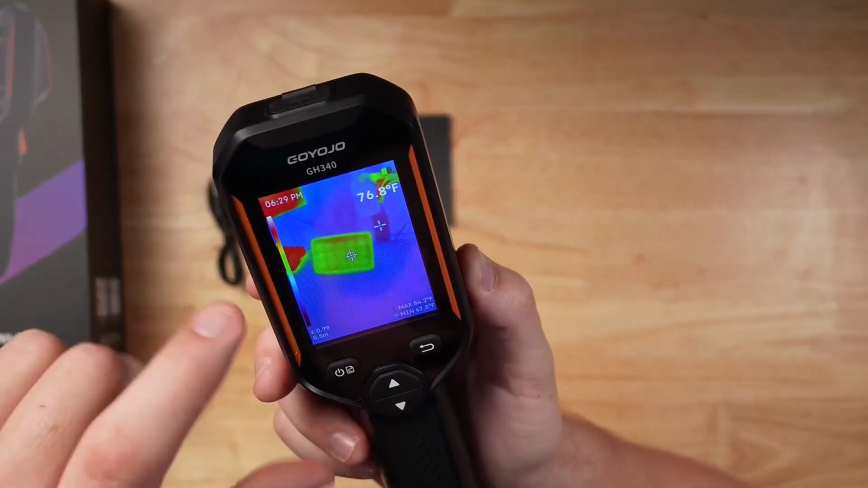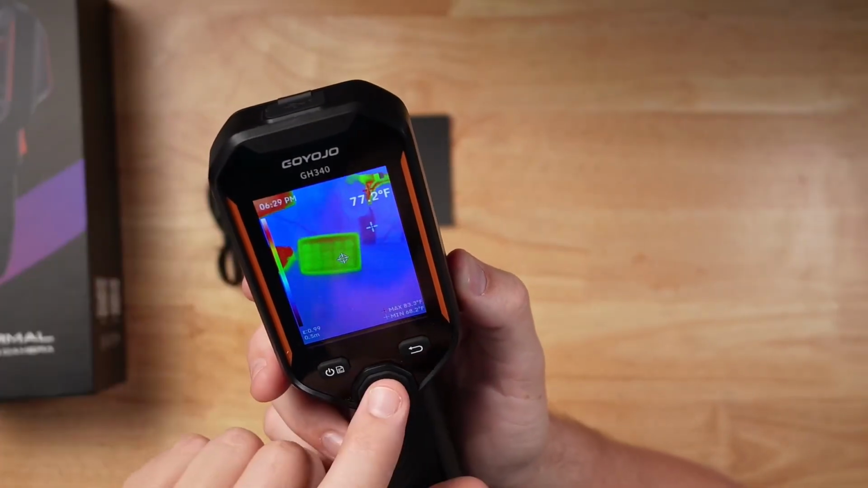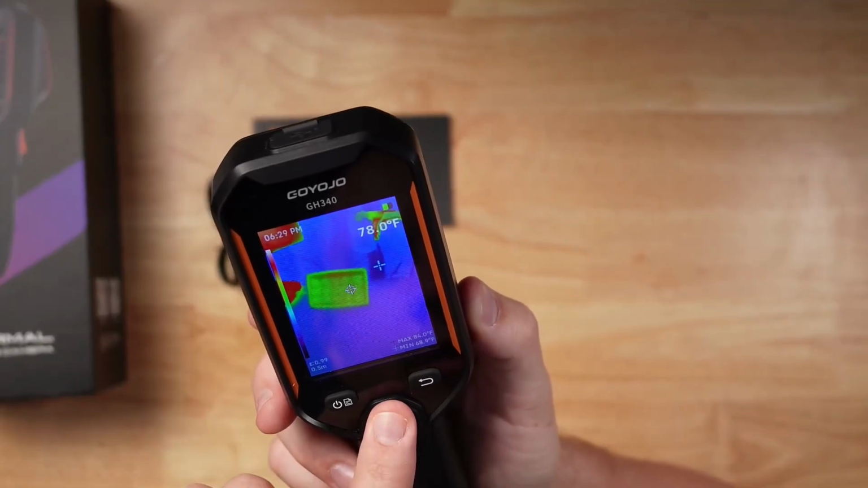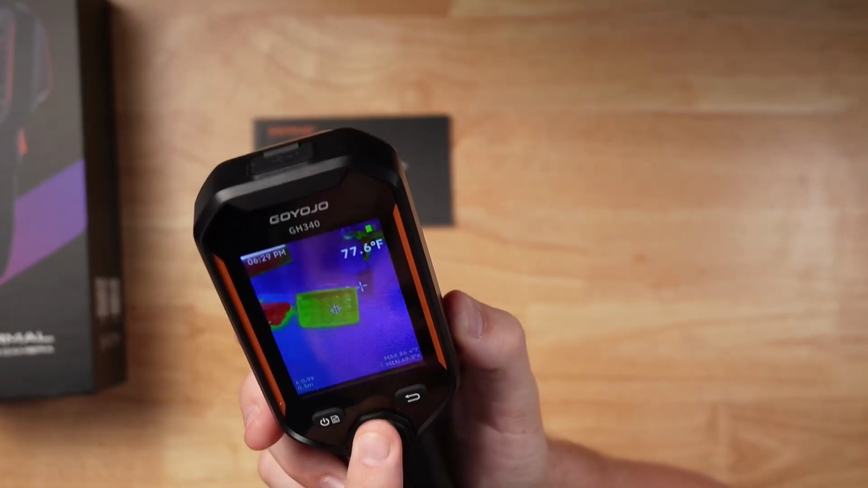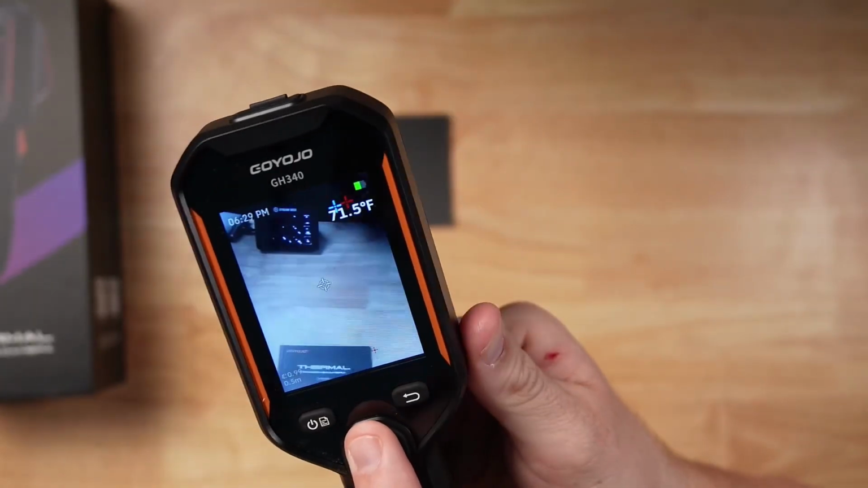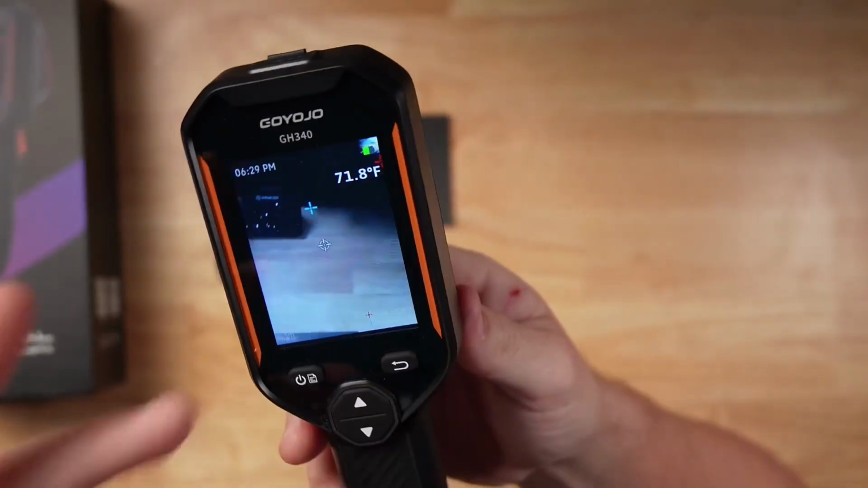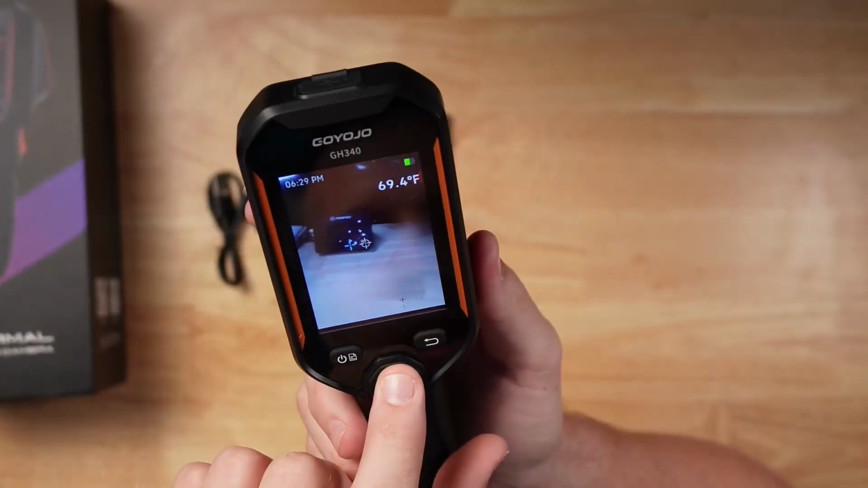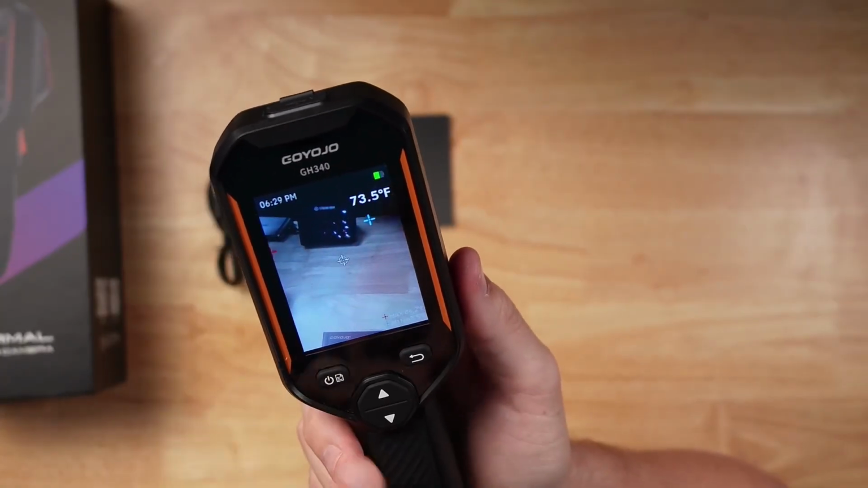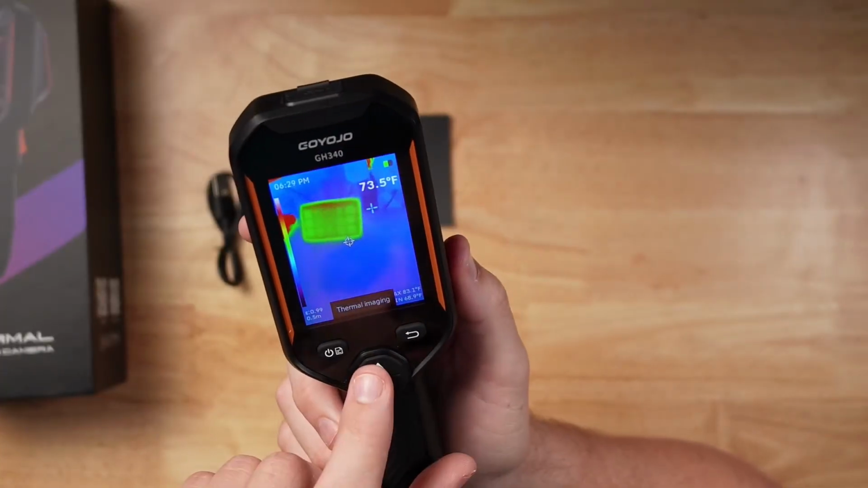As you can see here, I'm pointing this at a little touch pad here on my desk, and then it's showing me the cool temperature, and then it's also showing me the hot temperature. Now I can do a visible light, so if I want to do this, I can take a picture just like a regular camera. So if I want to take a picture of what I'm scanning, I can do that as well. Now it's going to give me a hot temperature as well, and then all those settings are going to be here in the bottom.